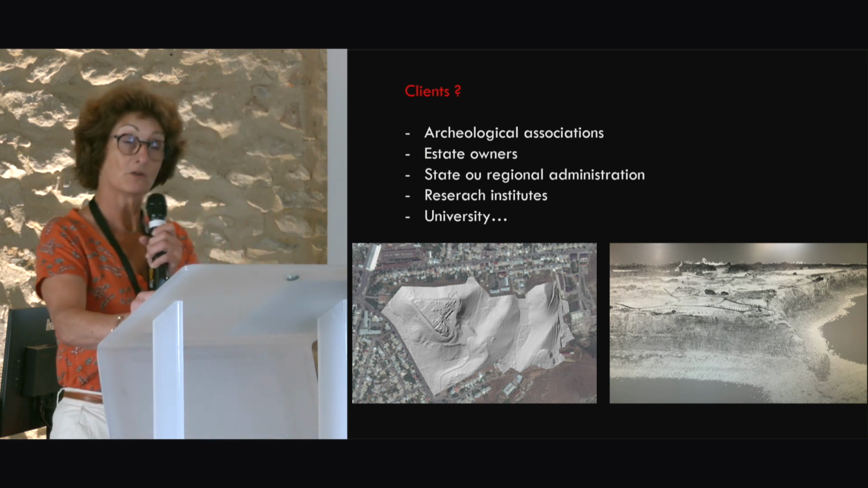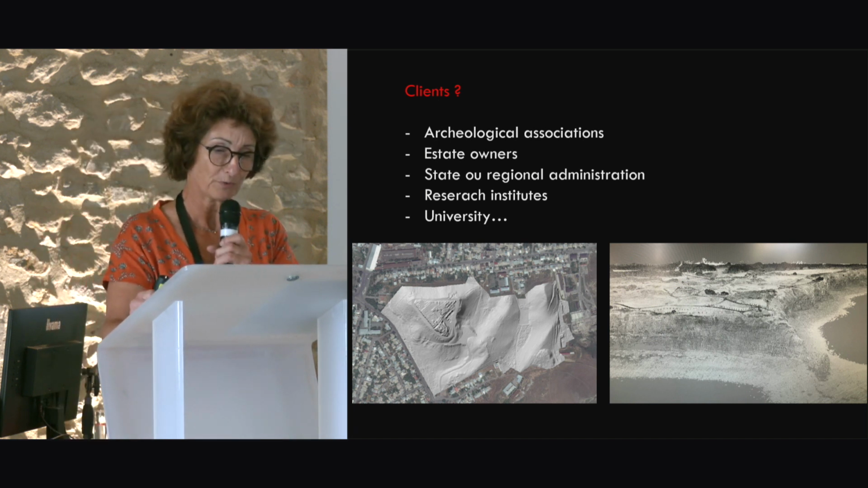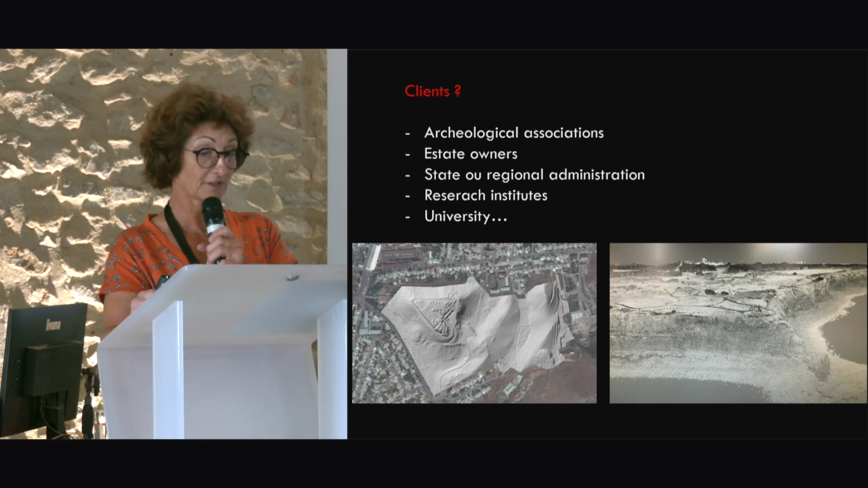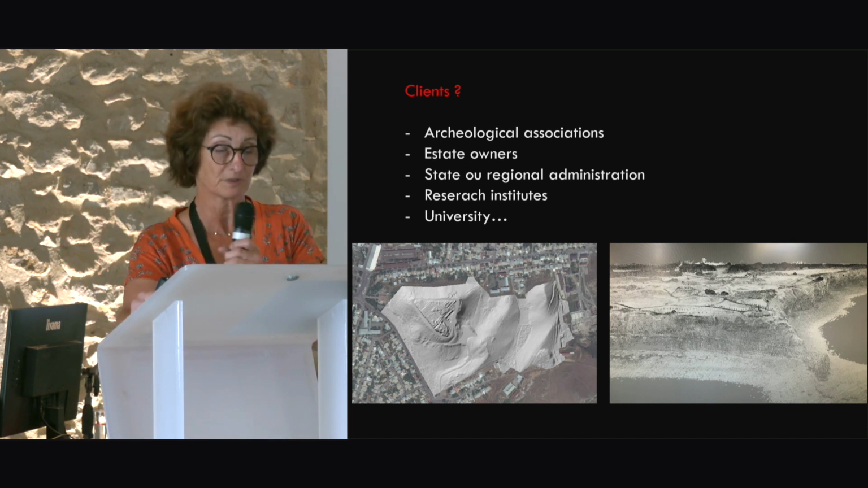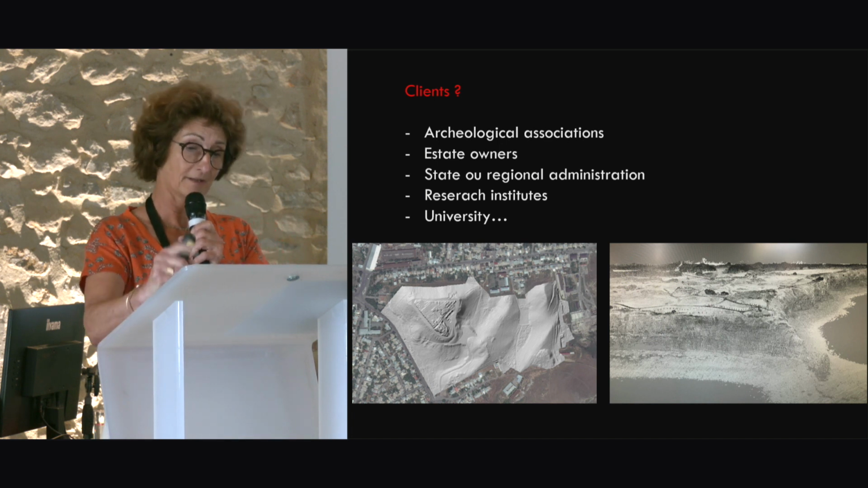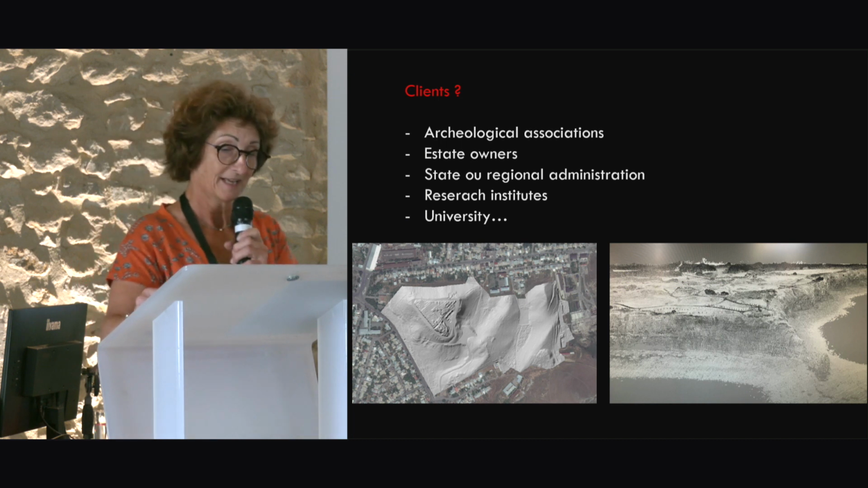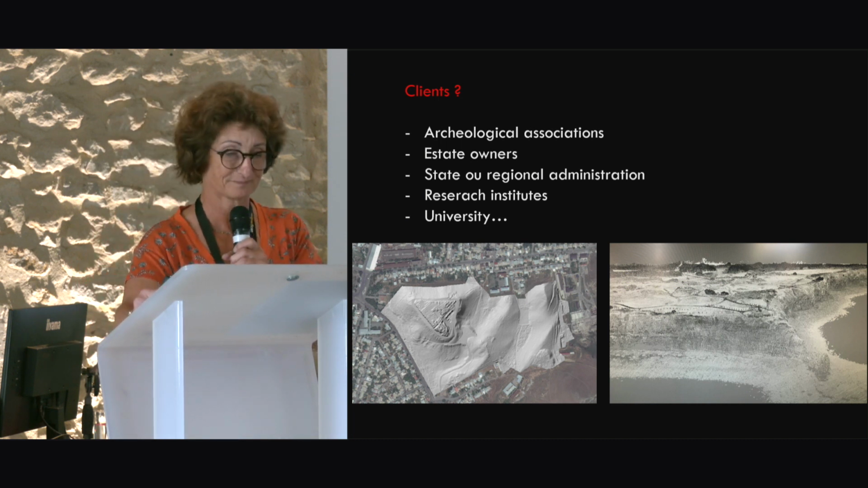I try to be alongside my clients to present the result from different angles that they might not have thought of, like different post-treatments, but they also have a different eye on the cartography produced, and sometimes it's very efficient too.